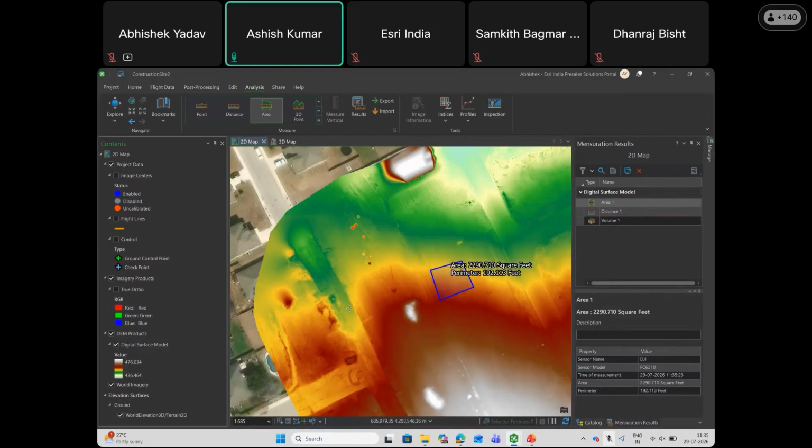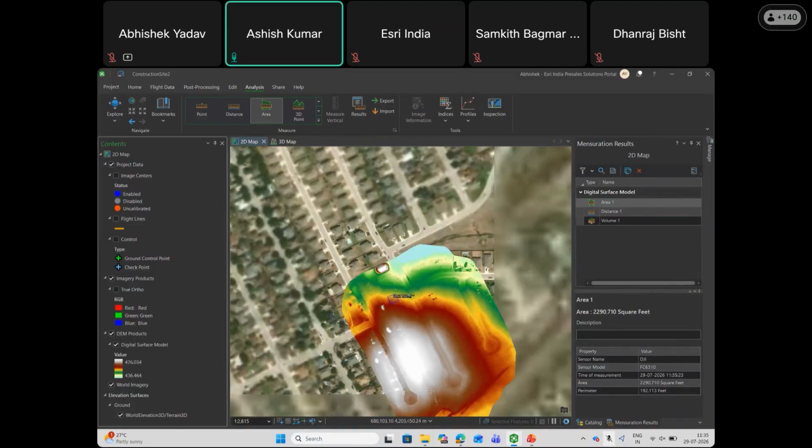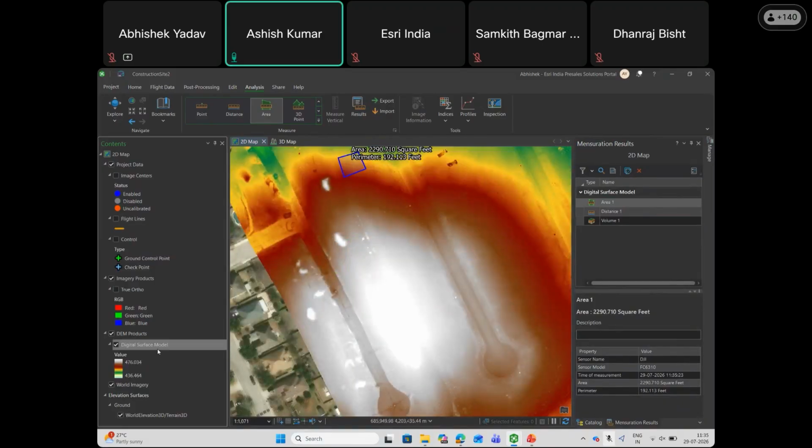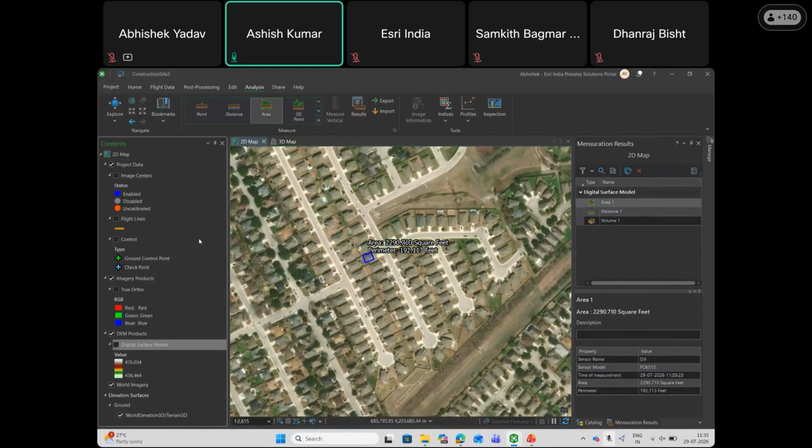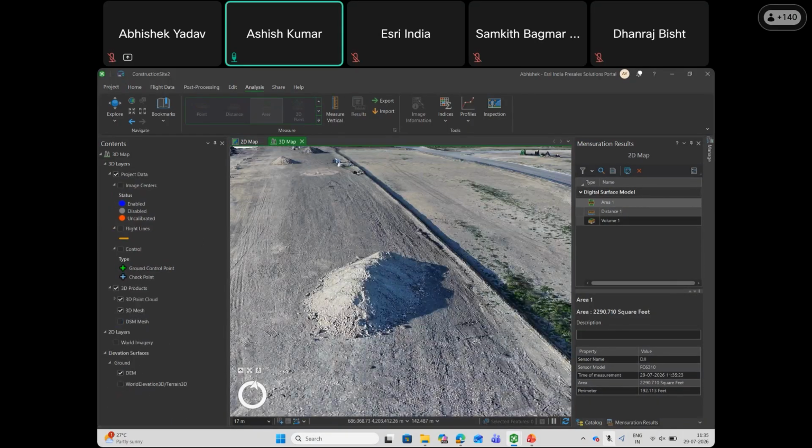Here you see a digital surface model of the area with different elevations, which shows the maximum and minimum elevation height available using this true ortho.